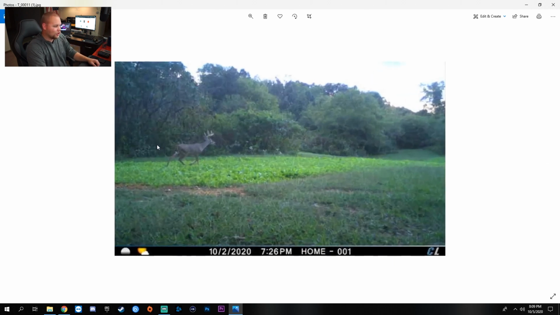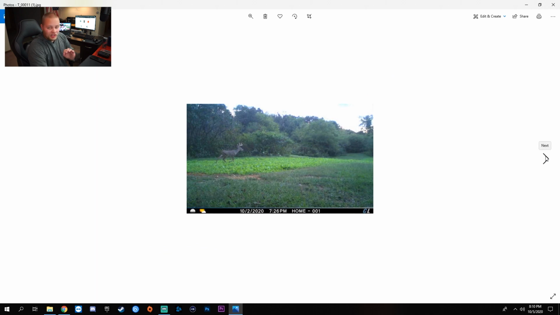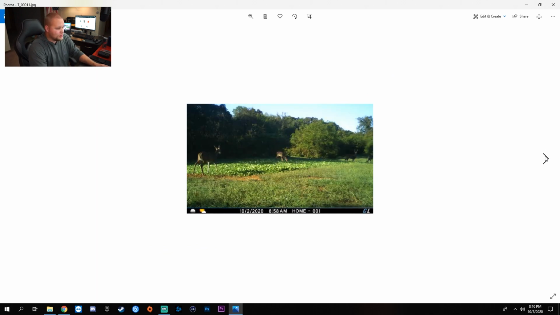Oh, and like I said, there you go. I mean, look at that. Earlier, that was probably that same buck, right? Now walking away, you can just see, I mean, his antlers are the size of his neck and head put together. Great looking deer. Man, you guys came through. The quality this week was awesome.